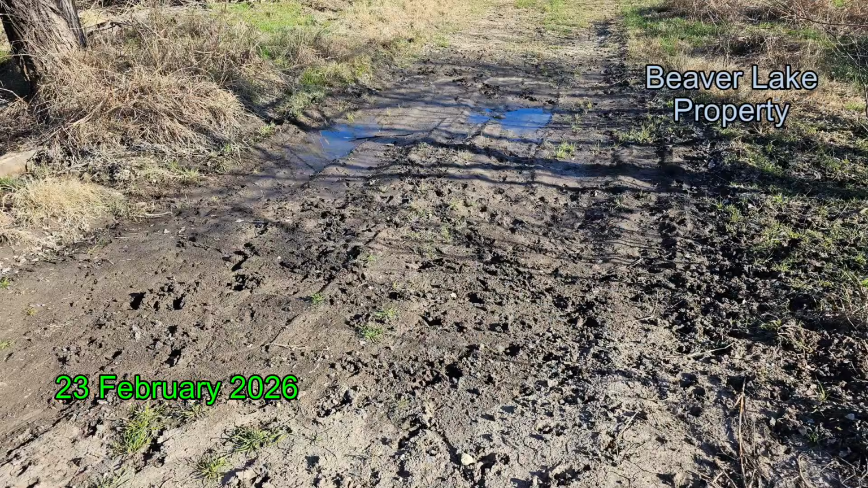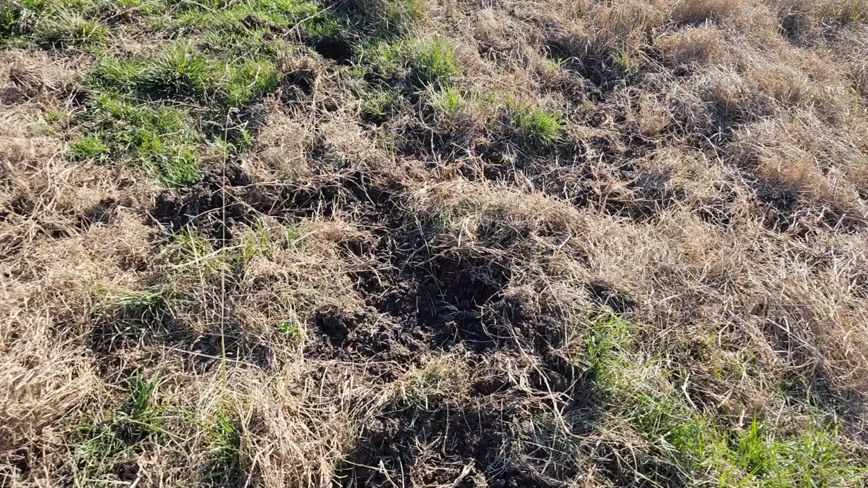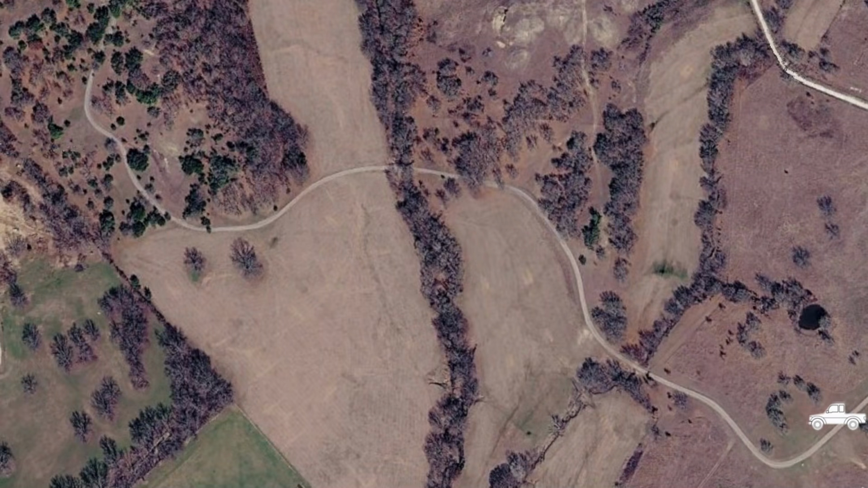And he turned out to be a 220-pound boar. Moving on to the Beaver Lake property on my next hunt, I've got pig and hog tracks down in a creek that I have to cross, and I've got some fresh rooting. And all of that rooting is down on the lower right-hand side where you see the 3 X's. I'm parked in my truck up on a hillside overlooking the entire area, and after about 3 hours, decided to move on to my next property. And as I was leaving the property, I spotted a hog and made a shot on it from the truck, dropping it in place.